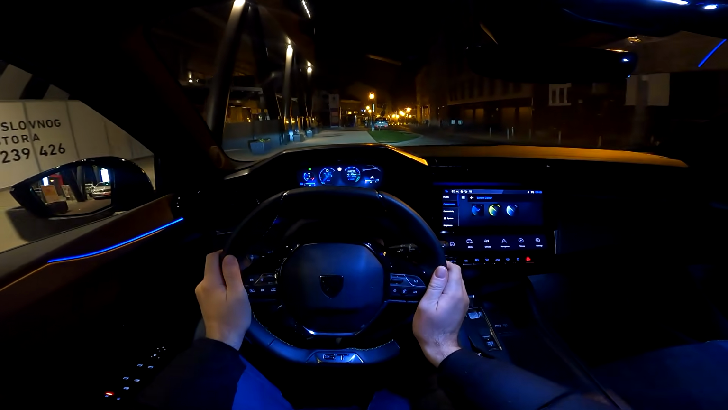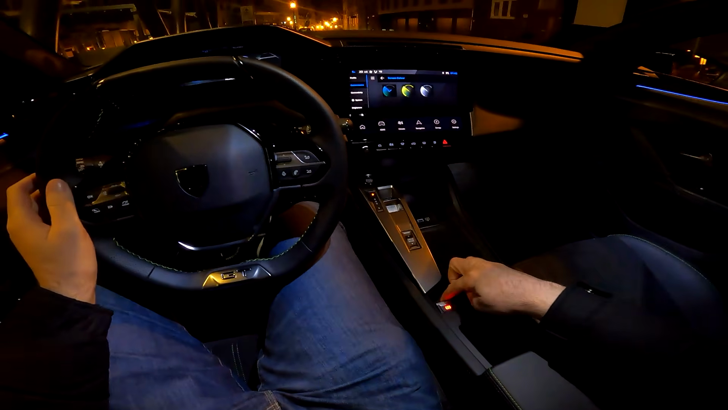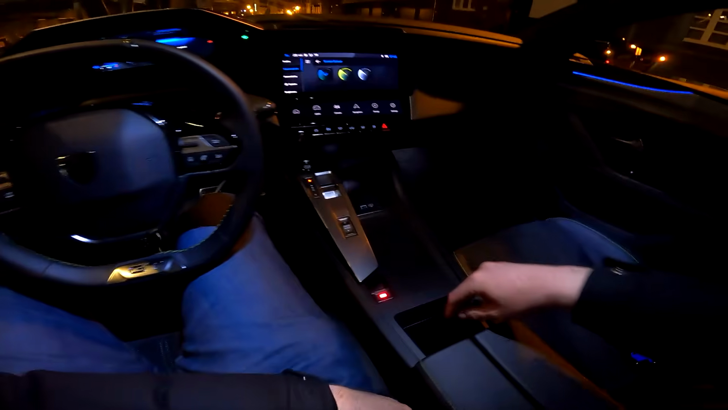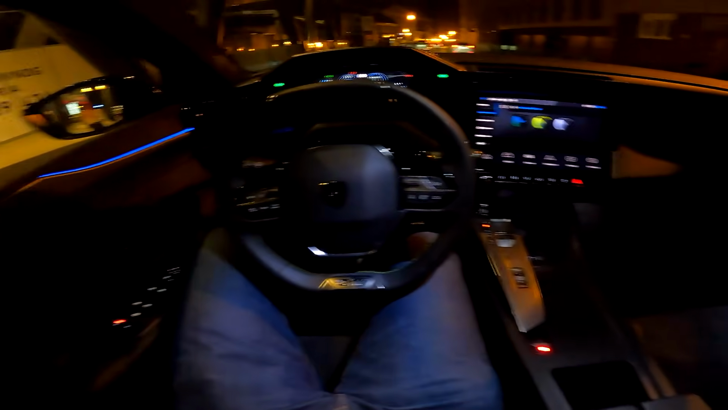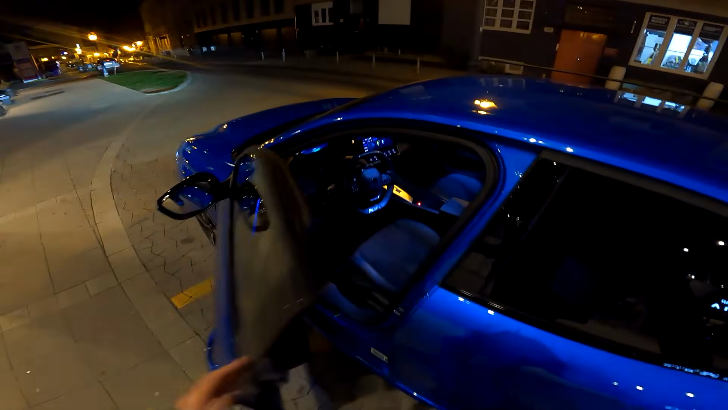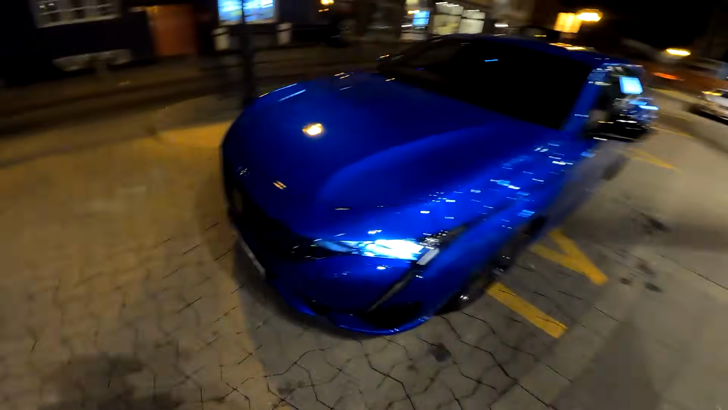And I will just stop here so that you can see how the car looks. Here the layout, and also I will do a quick walk around. So you see the very cool indicators.